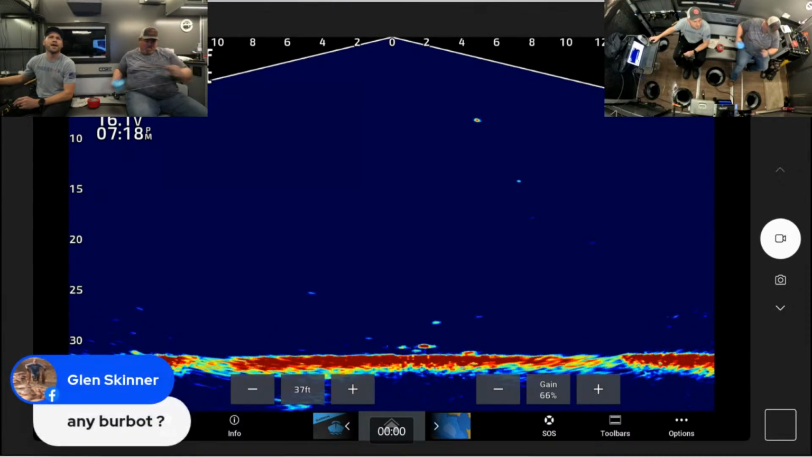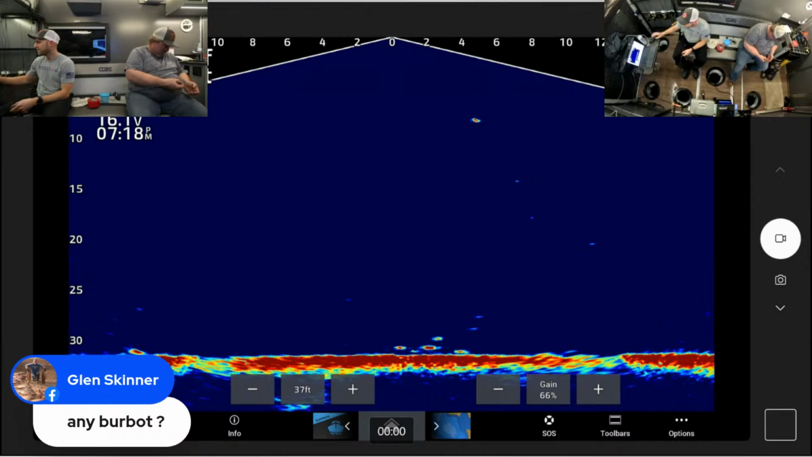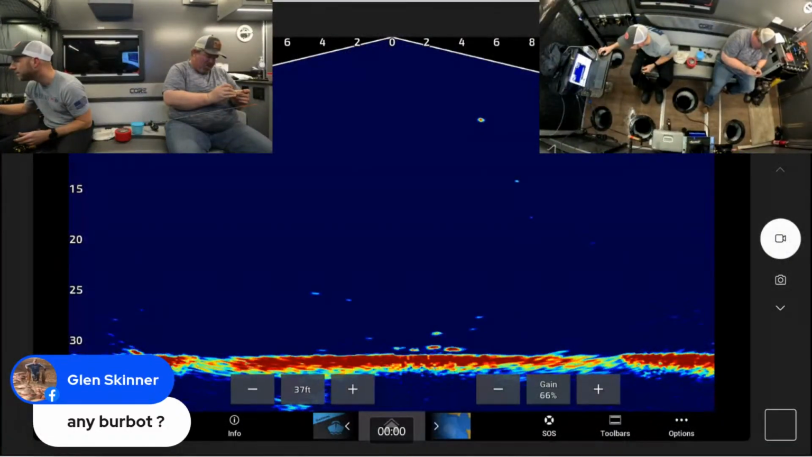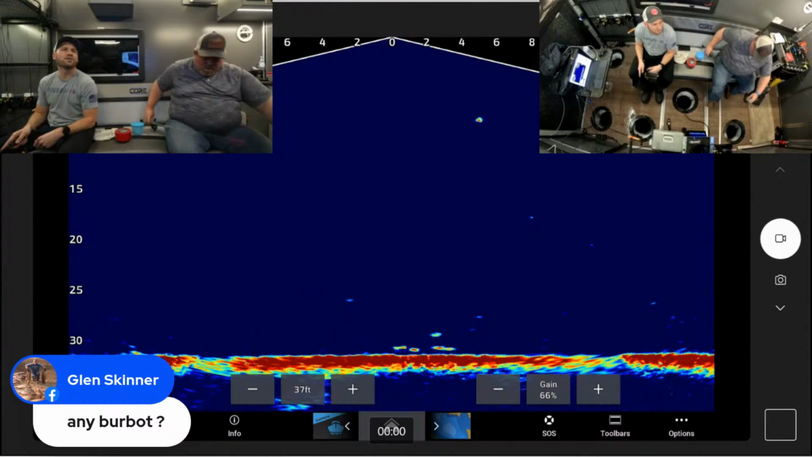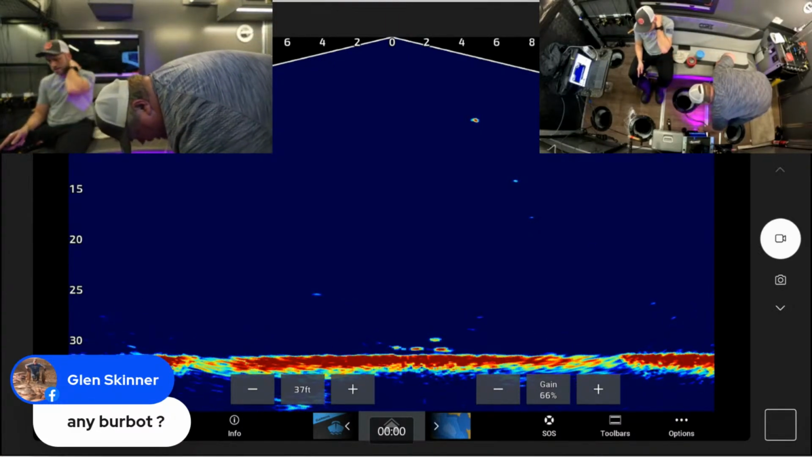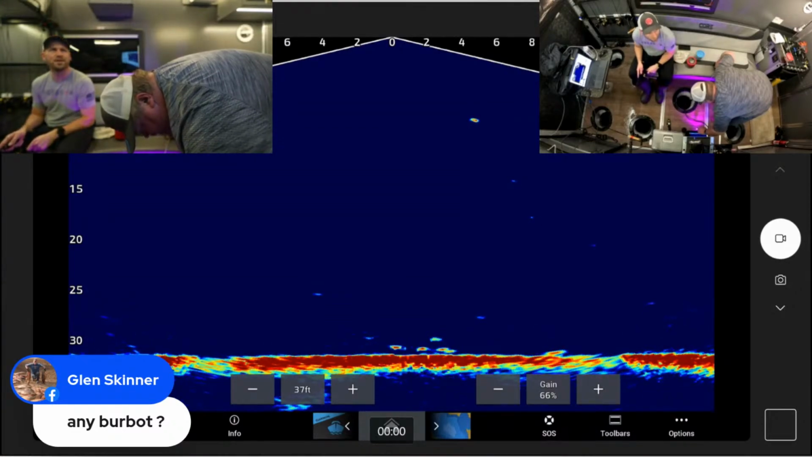Any burbot on this lake? Not that I know of. But if it does, I wish. That would be cool. We'd probably have to be a little shallower for them right now. A couple of weeks ago, I was up on Lake of the Woods and I was catching burbot in about 25 feet.